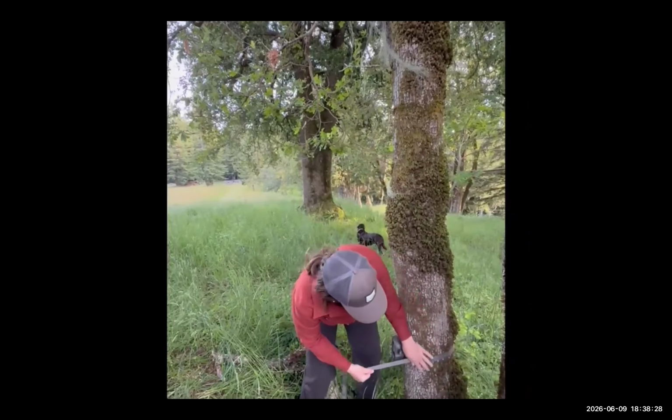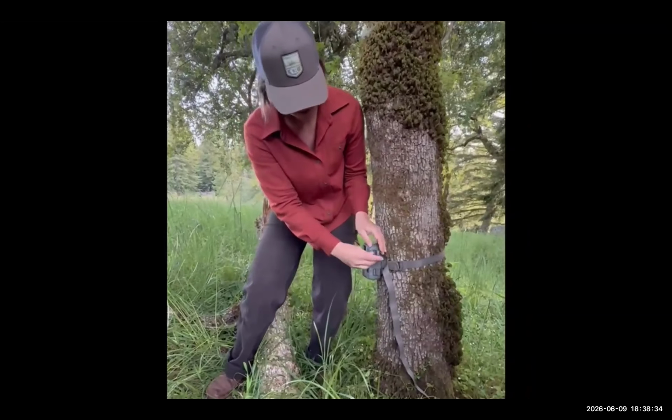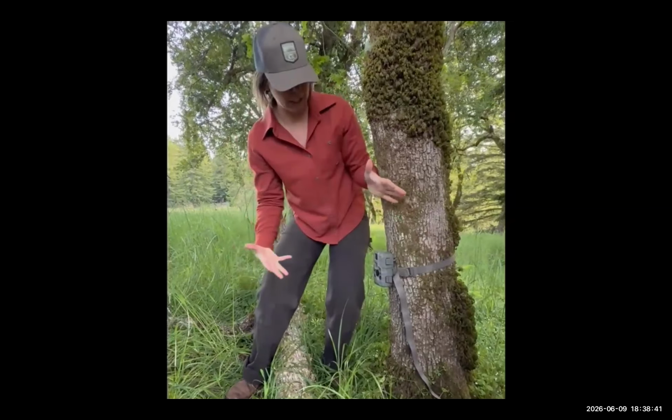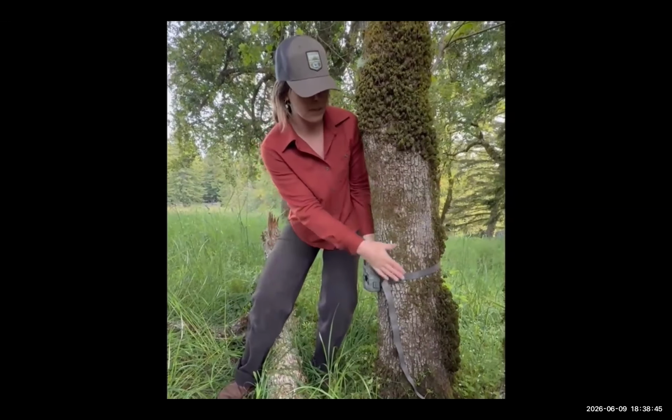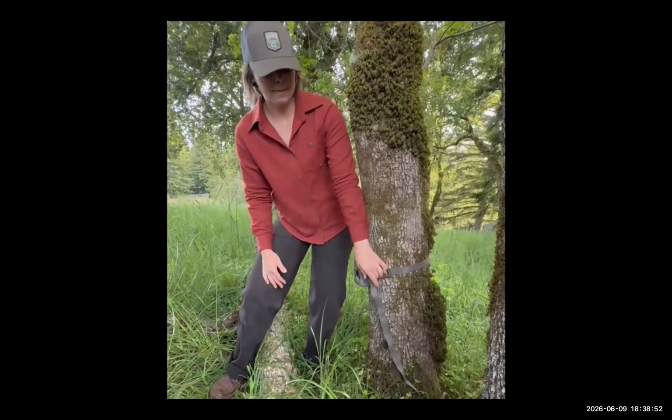Okay, and you want to adjust this again so that this is straight, parallel to slope, knee height. And you don't want this strap to be too tight. Your tree is going to grow throughout the year, and we don't want the strap restricting the tree, or sometimes when it grows, it makes it hard to adjust the lock.